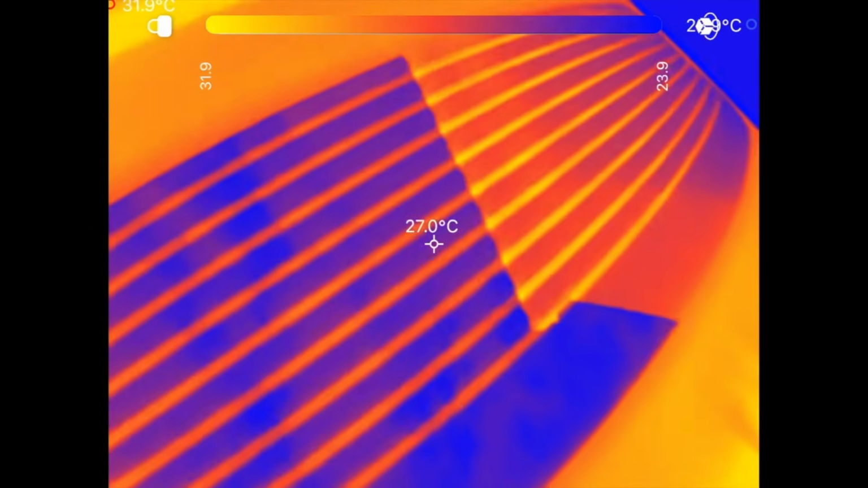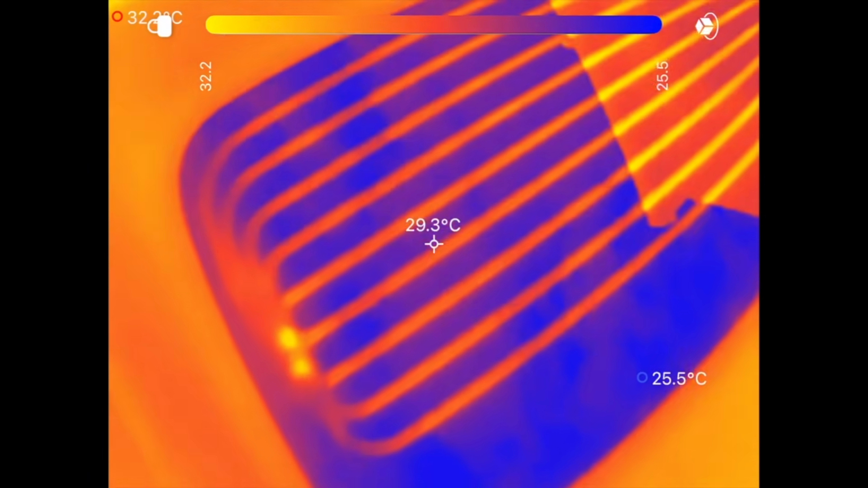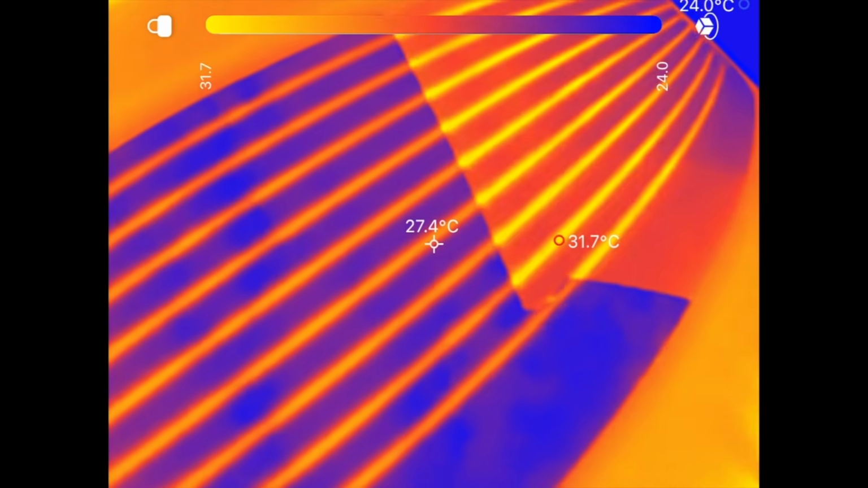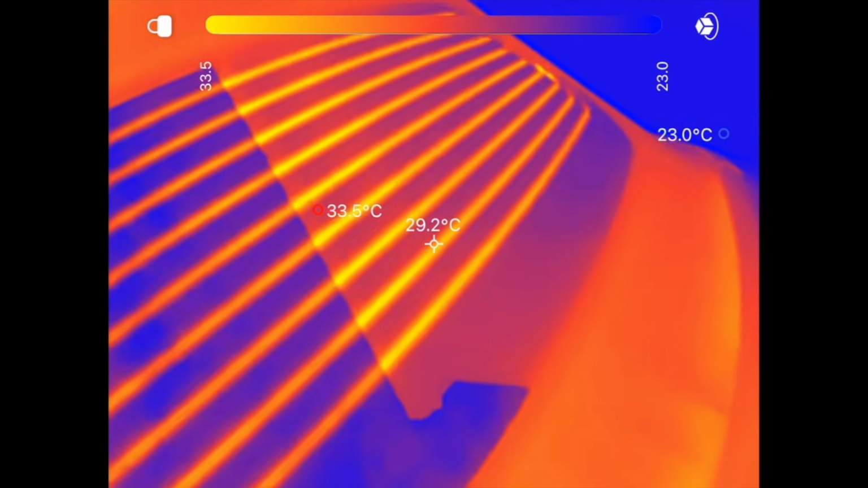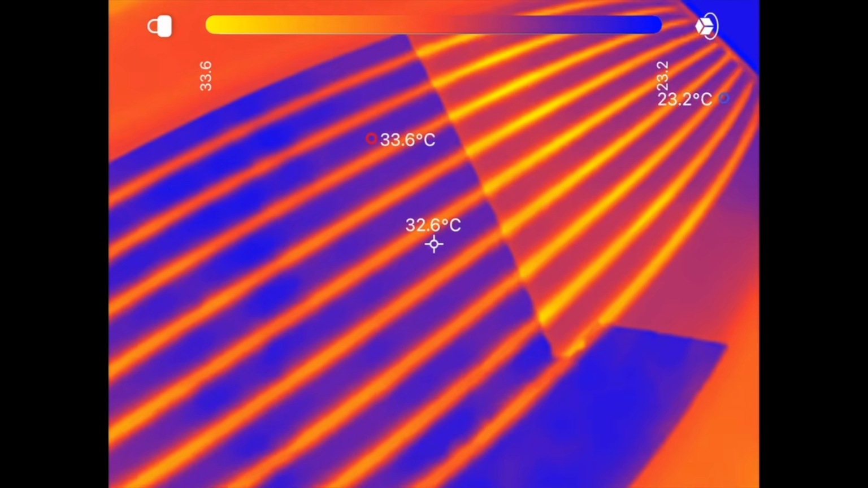Now, looking at the back windscreen, I've turned the heated element on for the back windscreen. You can see the filament starting to heat up there, so if you had a break in one of these, this would help find it for you. It's pretty cool to be able to see that.